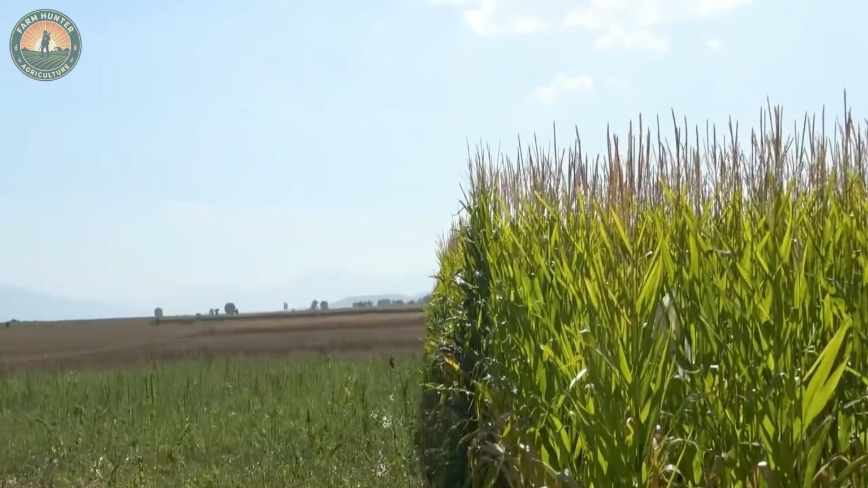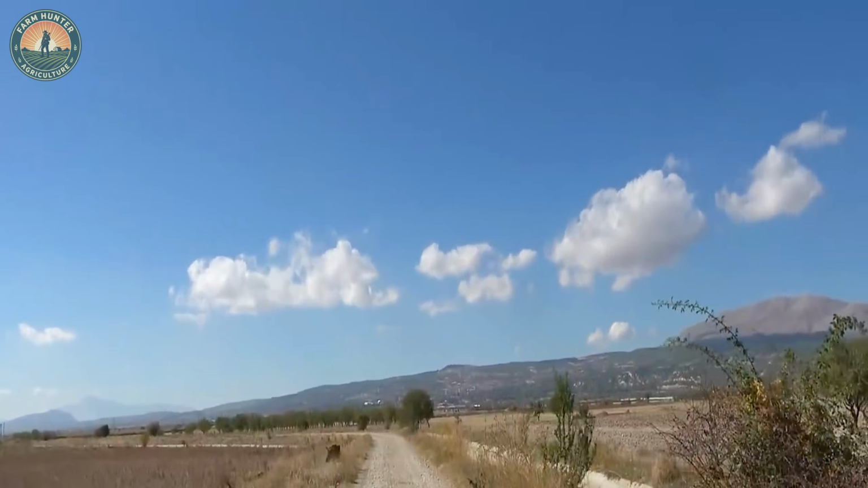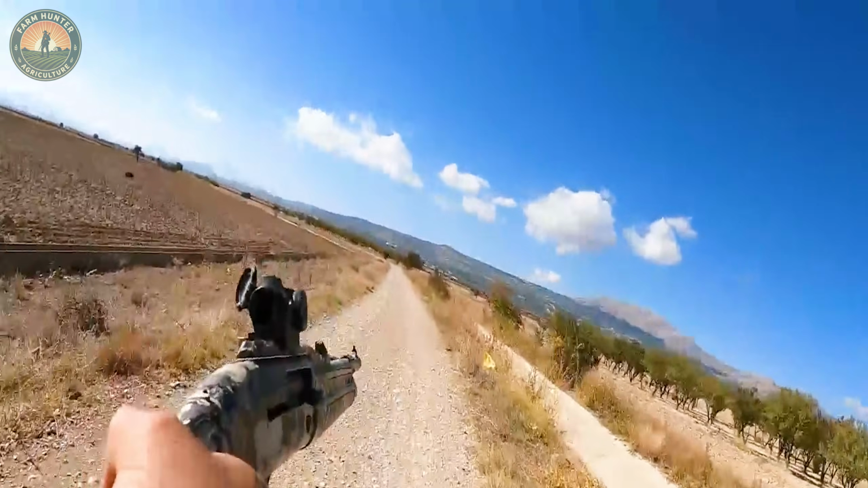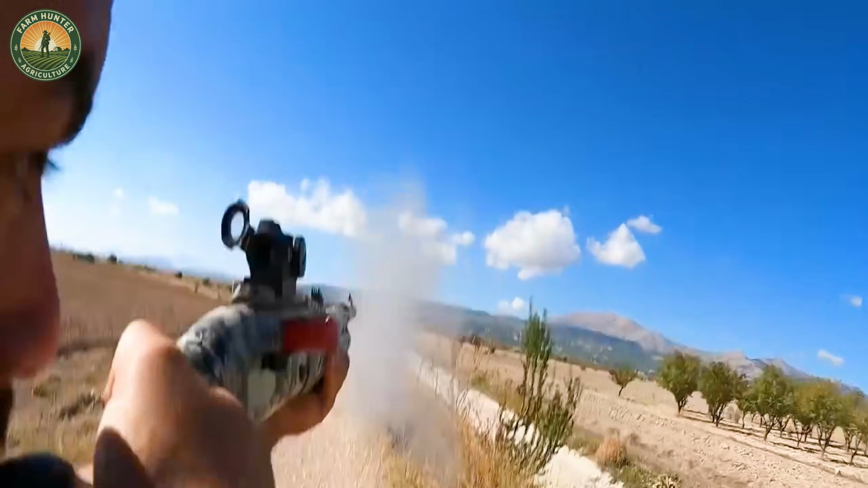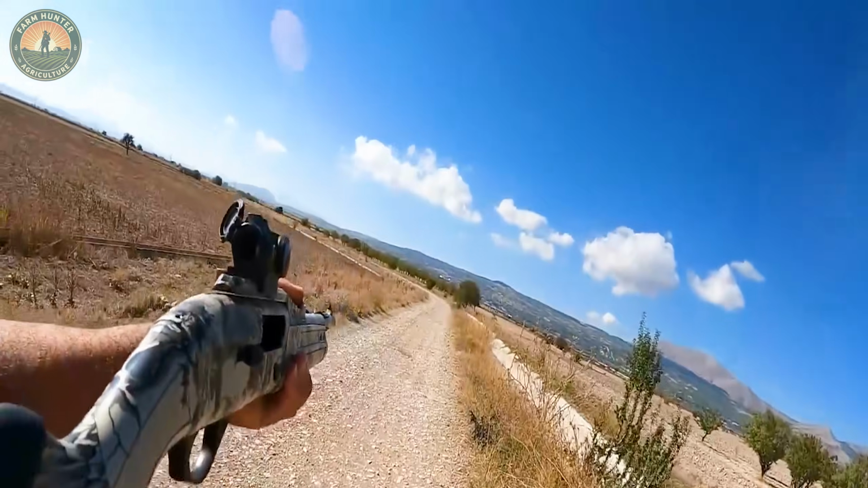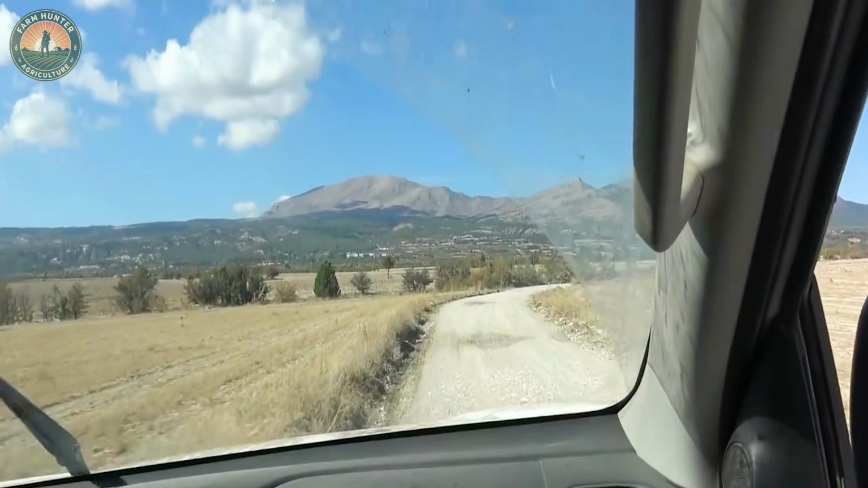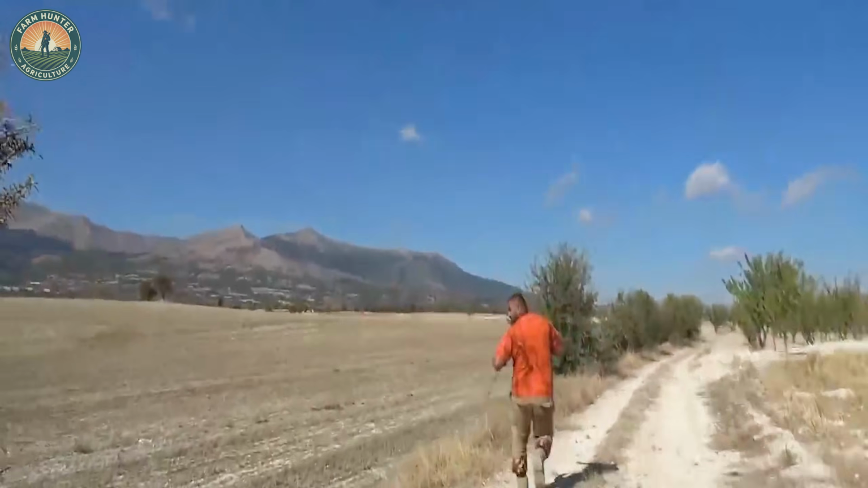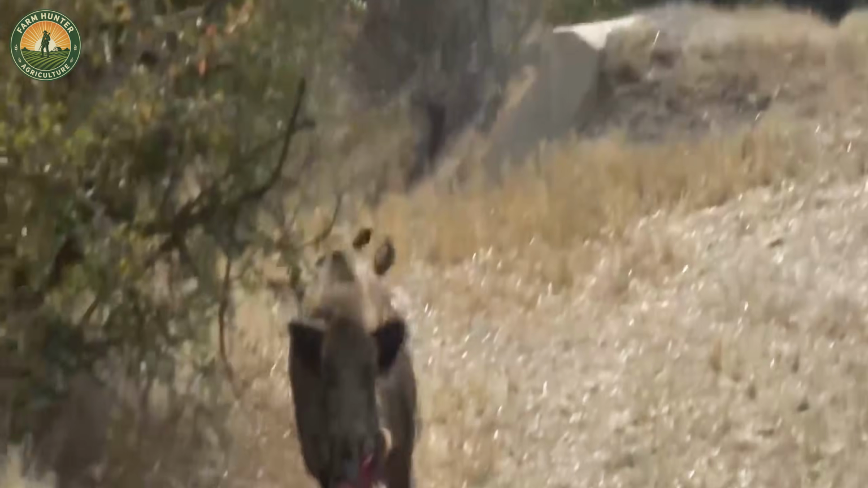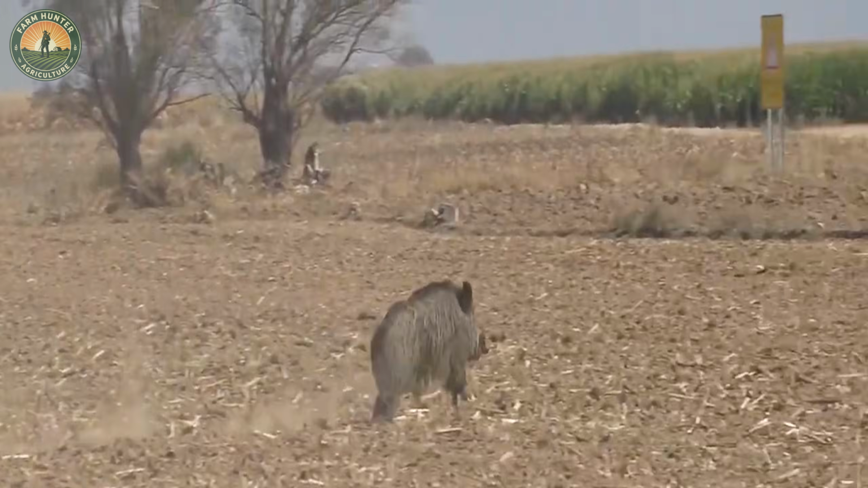Every November, the rural fields of Denizli, Turkey, come alive with the excitement of the corn harvest. But this year, that joy quickly turned to chaos. Night after night, wild boars tore through the fields, leaving destruction in their wake. Seeing months of hard work trampled before our eyes, I knew we couldn't stand by. Fueled by determination, I joined forces with local hunters to plan a relentless and strategic hunt.